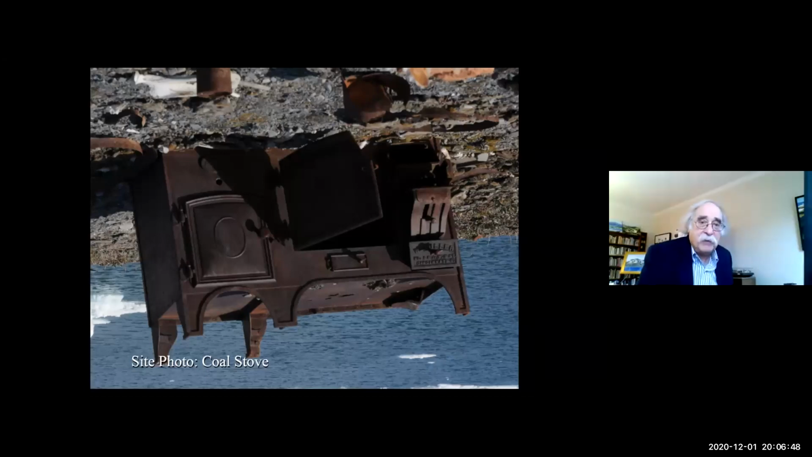Some of the things that we captured were objects like this stove.